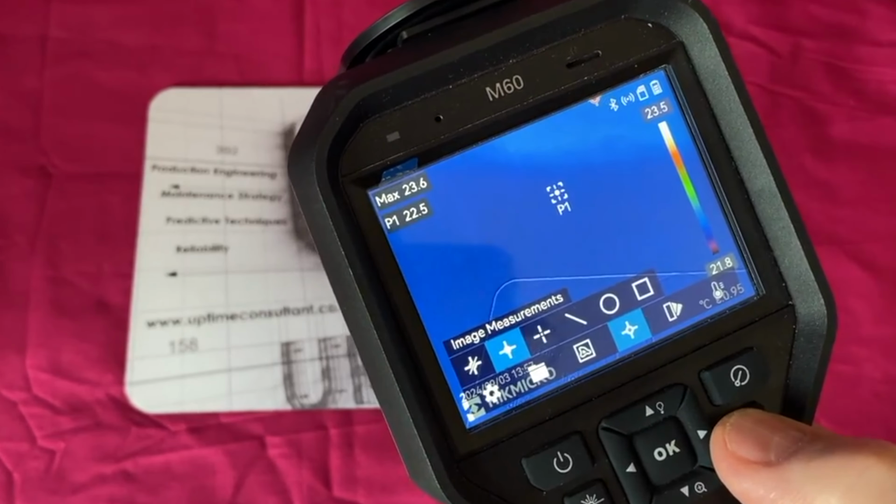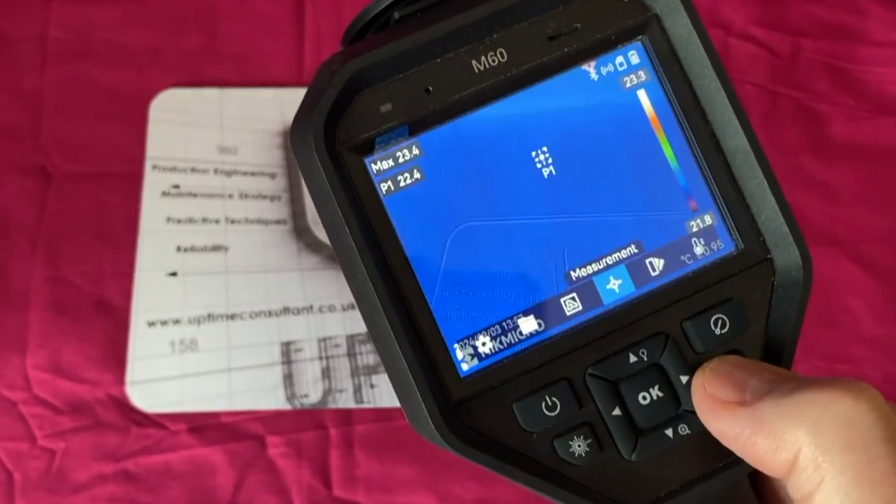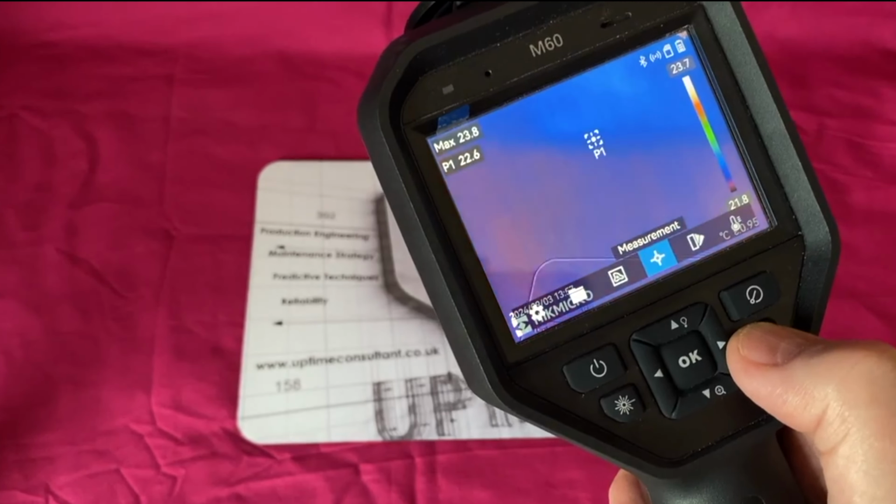Let's go back. Now you can see that hotspot's actually tracking up the top there, because behind that cover is my iMac, which is on standby. So it knows there's something warm behind that cover.